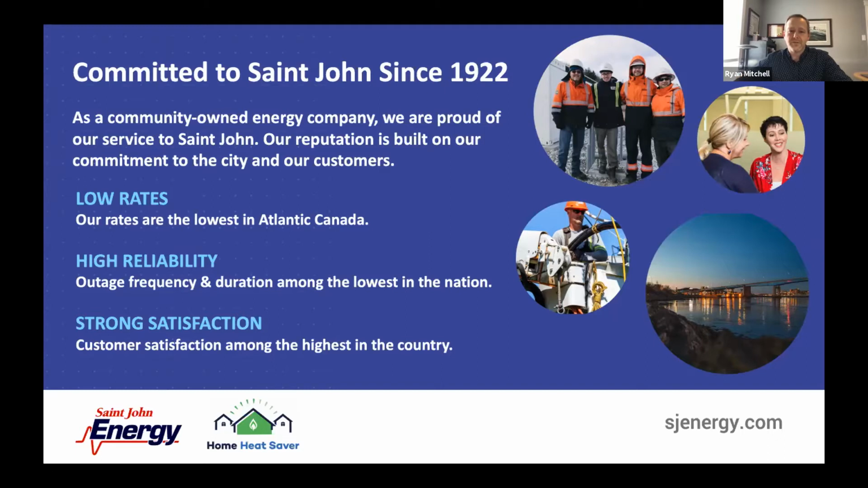Number one, we offer the lowest electricity rates in Atlantic Canada. Second, we offer some of the highest reliability in the country, as reported by the Canadian Electricity Association. So then when you combine innovation, low rates, and high reliability, as you might expect, we enjoy a very high customer satisfaction rating. As a matter of fact, in recent polling conducted by the Canadian Electricity Association, St. John Energy achieved a Net Promoter Score rating, which is a metric measuring the response to the question, how likely are you to recommend this company to a friend or family member?